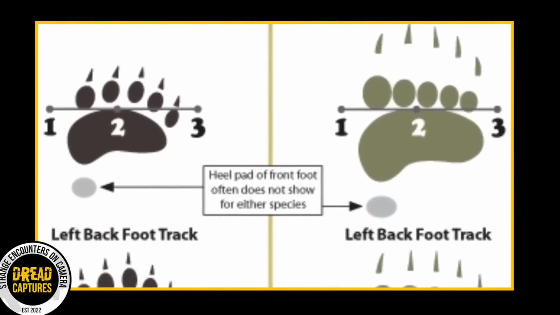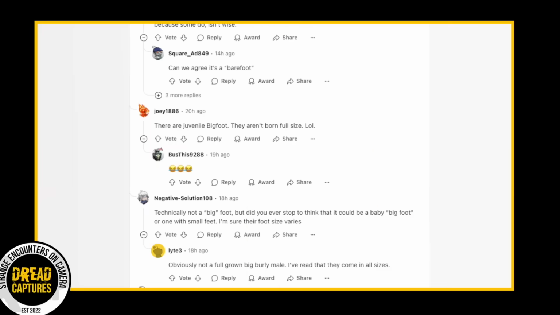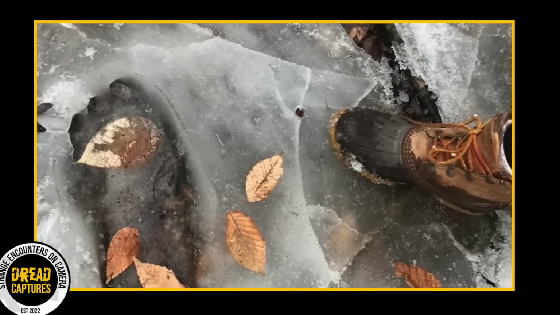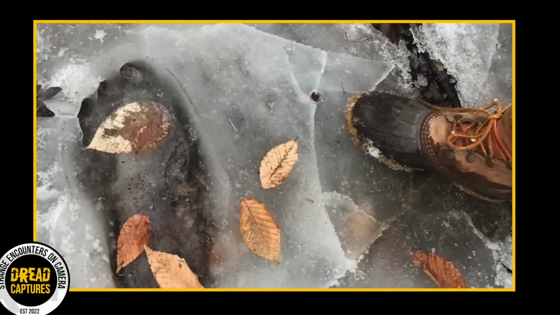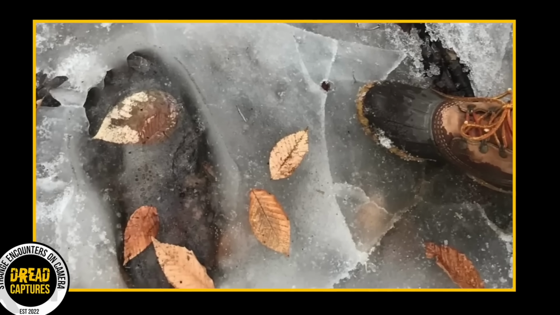They're calling it a double step. Basically, a bear just stepped in its own footprint. But my whole thing is, if it's a bear, where are the claw marks? Some are saying it's too small to be a Bigfoot's footprint. Well, there are teenagers, there's small females, and I just can't get over the impressions of the toes. I mean, come on. I will defer to you guys, so please let me know what you think in the